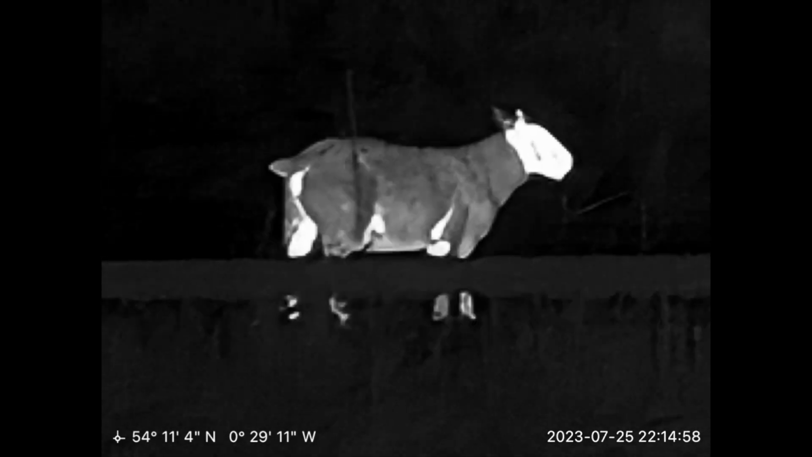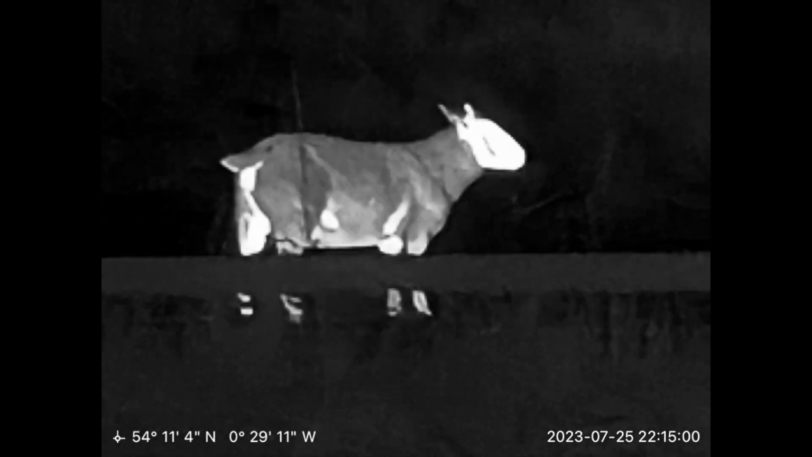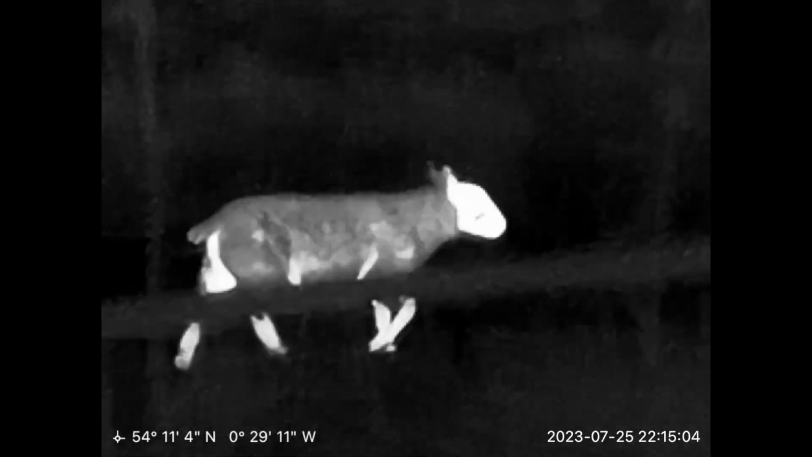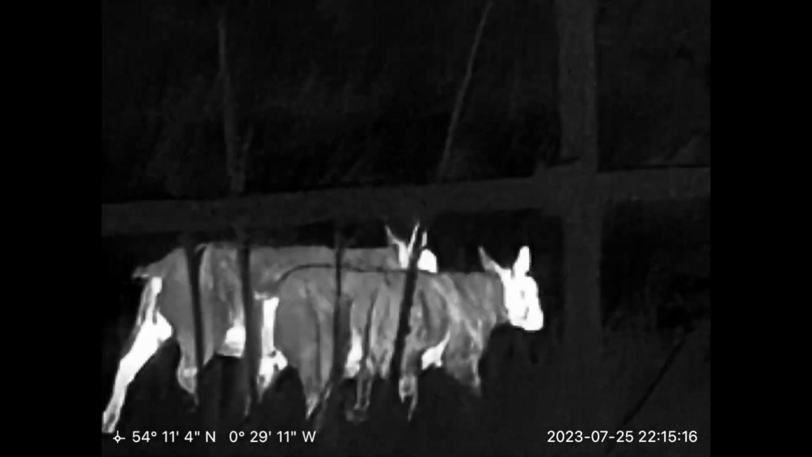There are a couple of lambs there. There they go, and more there, munching away. Anyway, as you can see, it does work really well, and you can see the height of the grass because it's as high as the sheep's backs.